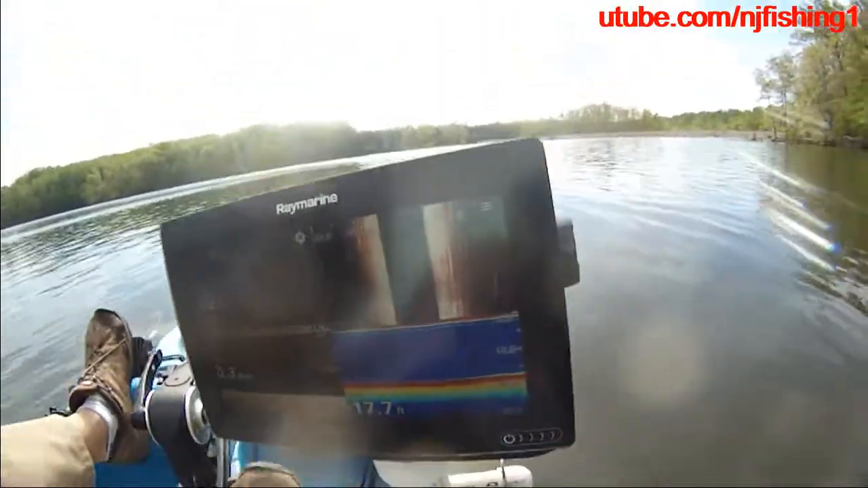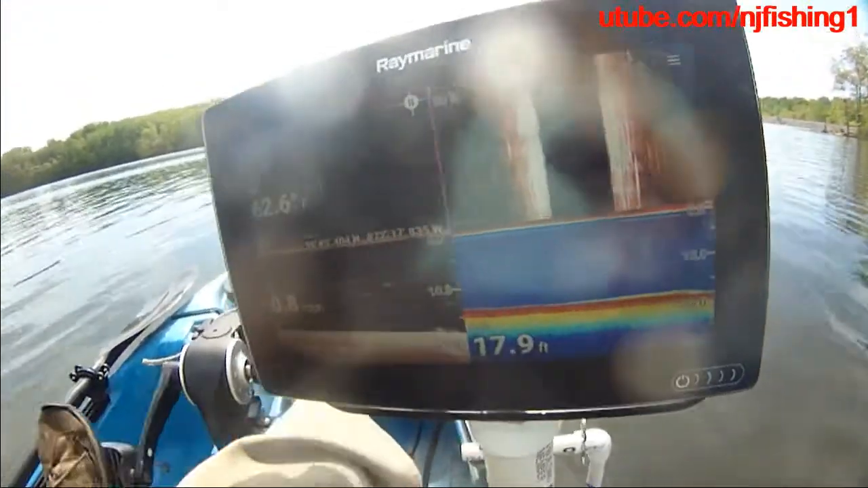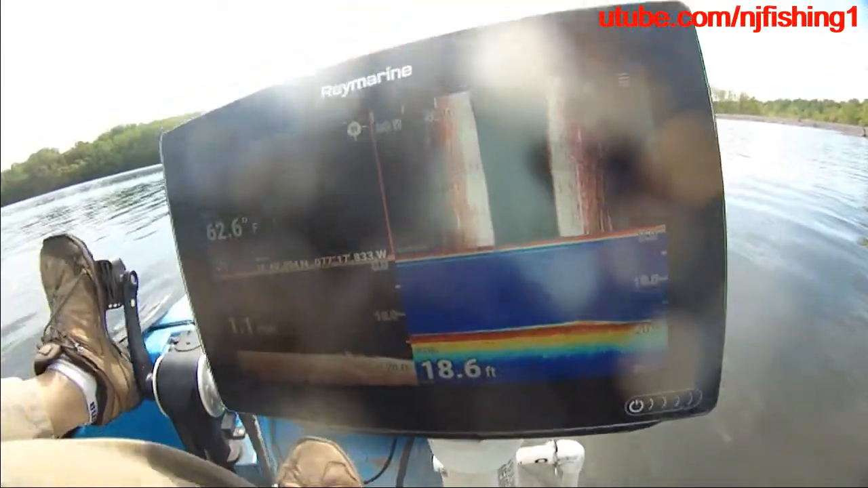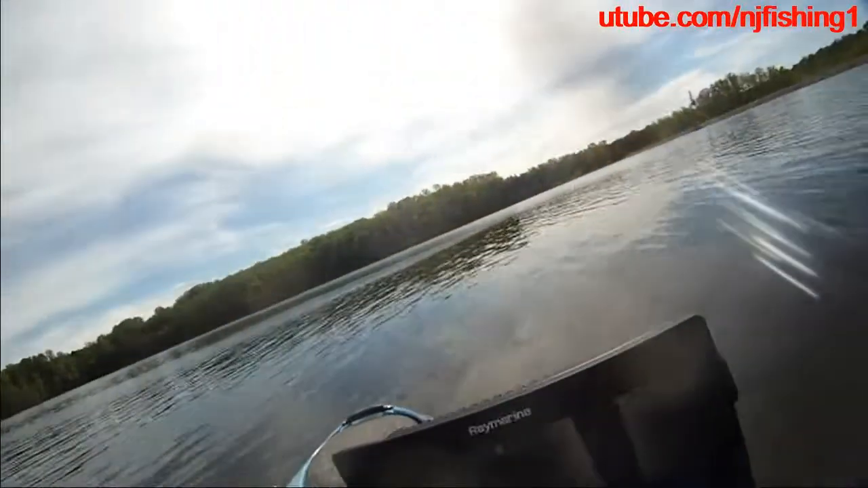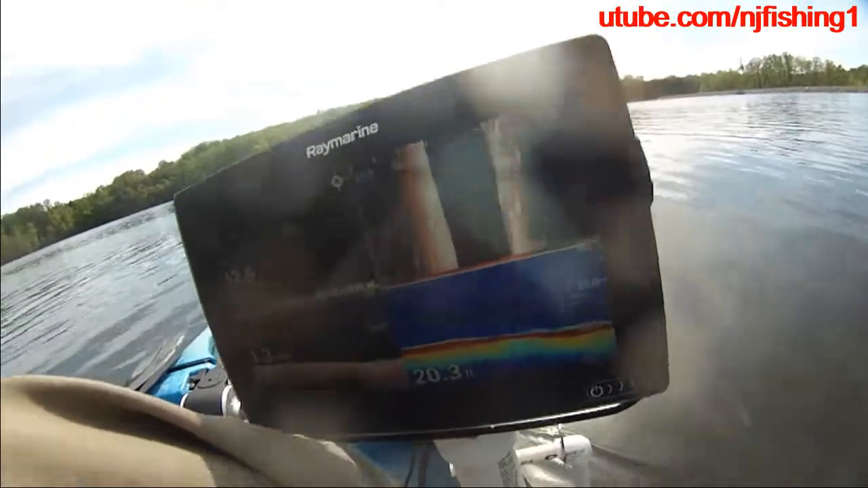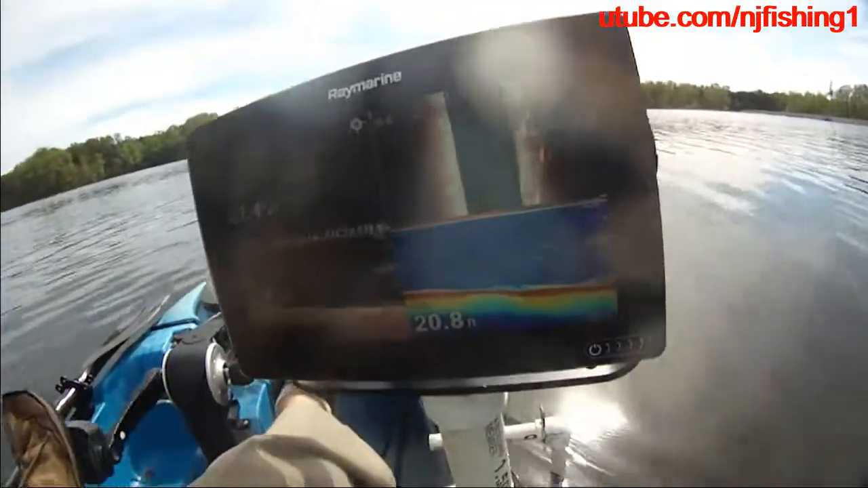So that's what I have right now. I am at 62.6 degrees water temperature. Today is May 2nd, Saturday, 2020. Mostly only kayakers and canoes, maybe jon boats, are here because of the coronavirus, so we're keeping social distance. The boat ramp is closed, and I had to